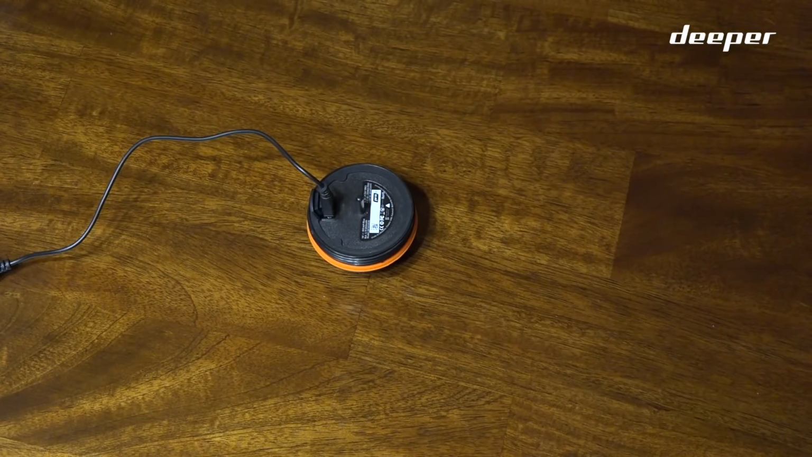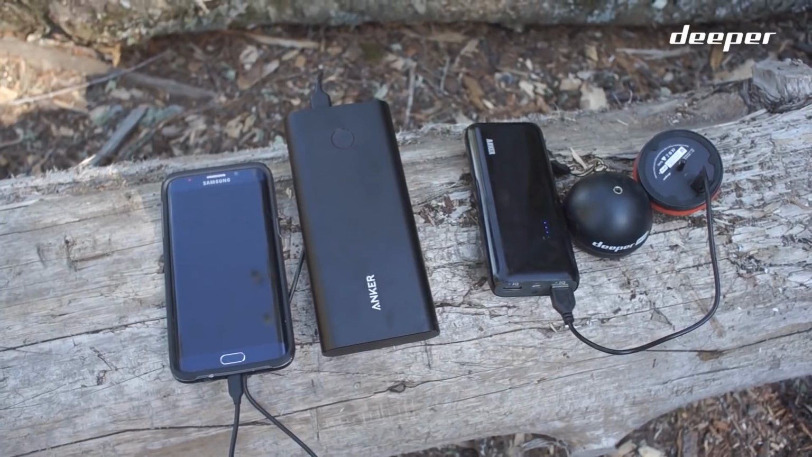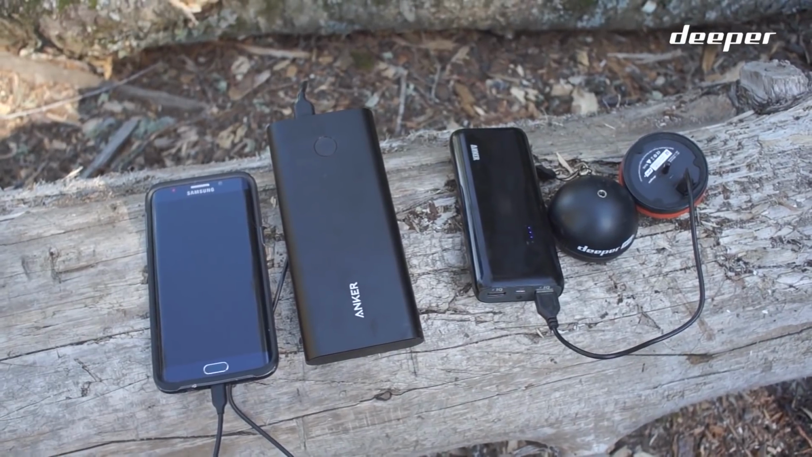I make sure to keep it in a jacket pocket when not in use, and still I've yet to run out of battery on any morning or evening fishing trip. One thing is for certain, the Deeper battery always outlasts my cell phone battery with the screen on full brightness, and for that reason I always keep a battery bank available for my cell phone.